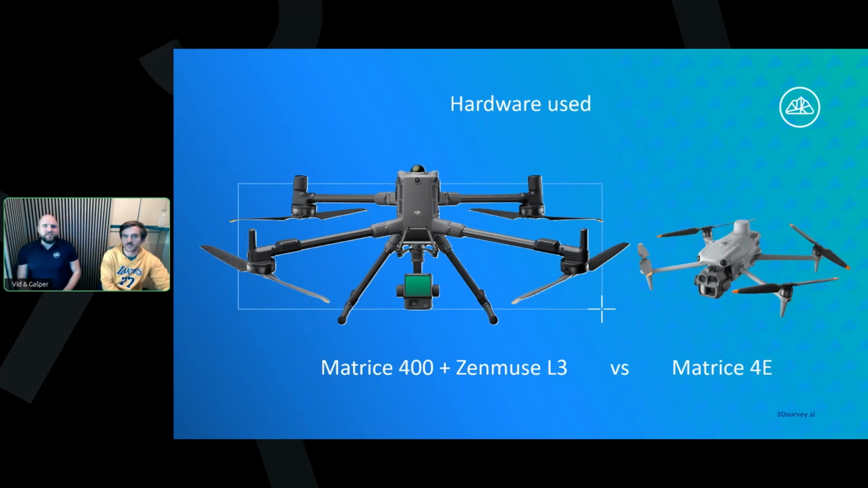So first, let's talk about the hardware used. We used the latest Matrice 400 drone and also the latest surveying drone, the Matrice 4E. You can see the biggest difference is its size. The LiDAR drone is bigger and weighs much more, and also the payload, the LiDAR sensor, is big and heavy. We took 2 videos. Let's just show those 2 videos.